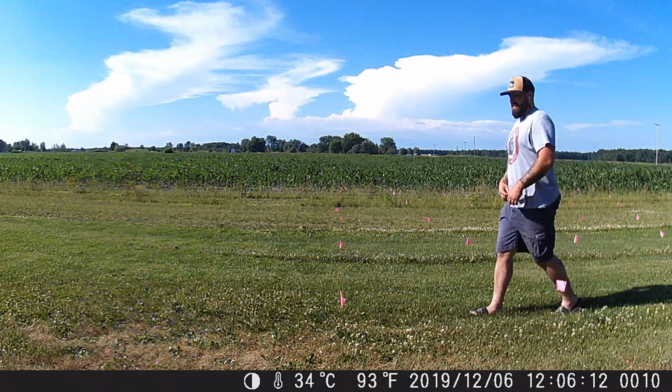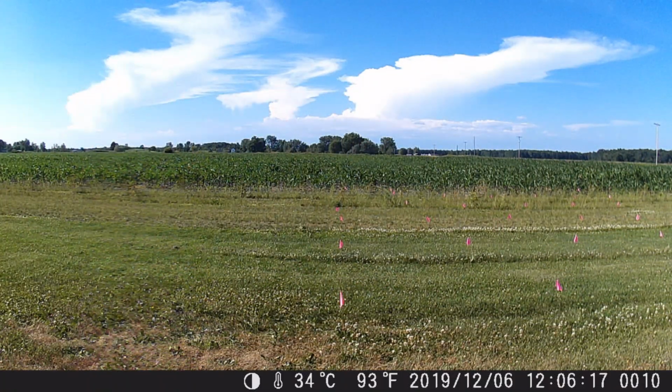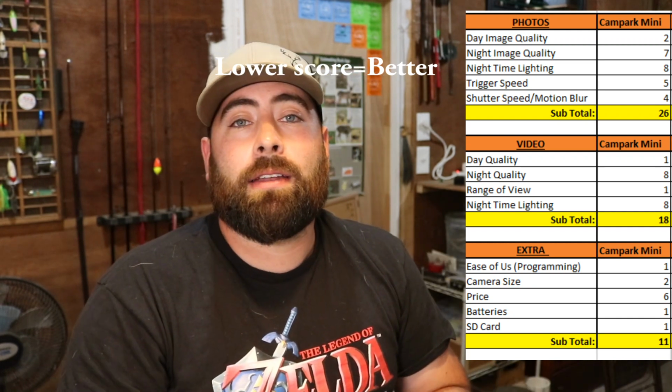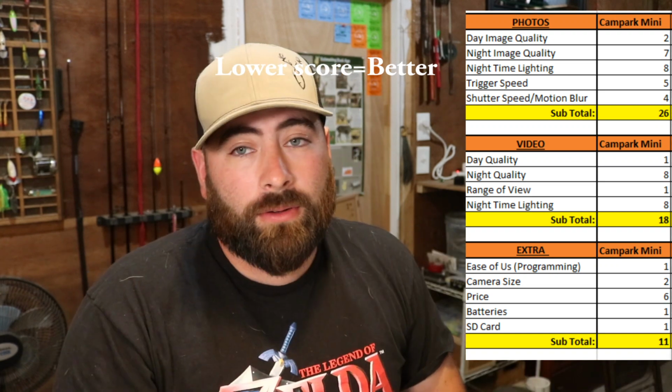It did catch me close for the video, so I don't understand what happened. I was at 10 foot there and it caught me walking right by the camera. But then it didn't catch me at 30 feet, so I don't understand what's going on there. I'm still gonna use this camera. Be a good one to throw on state land and just daylight photos only, or video. So not a bad camera.